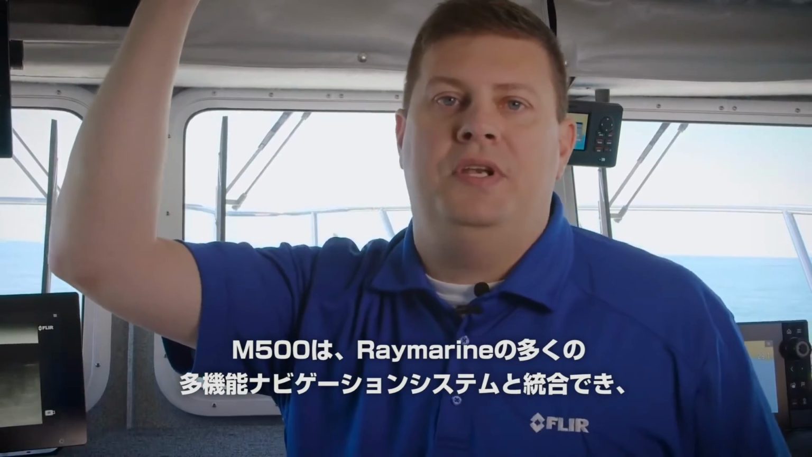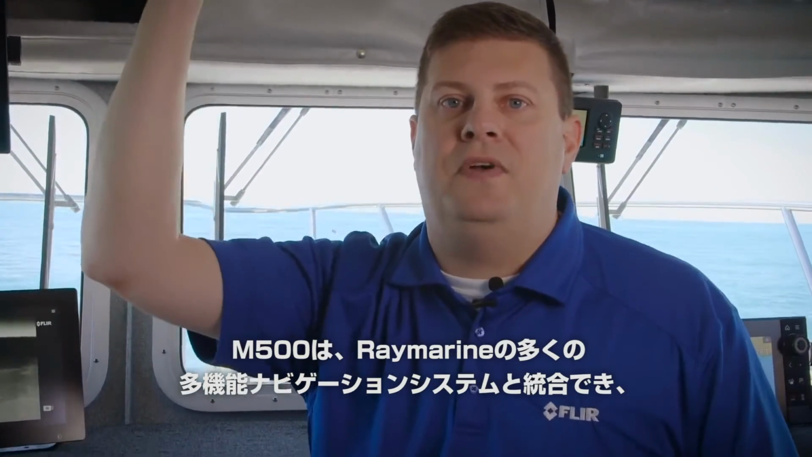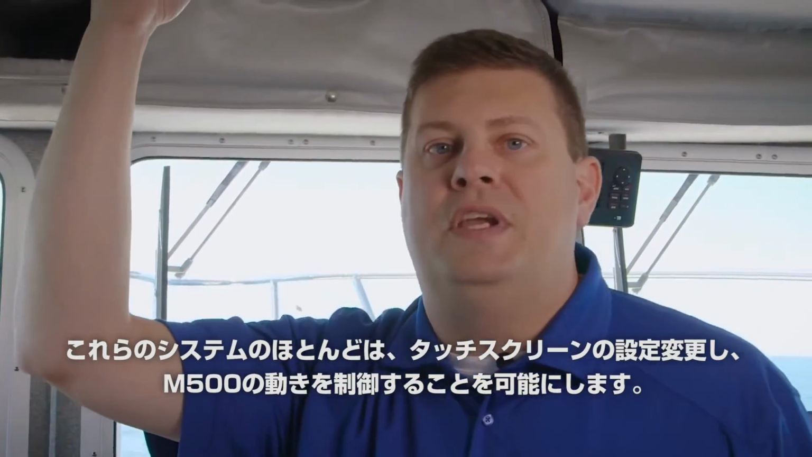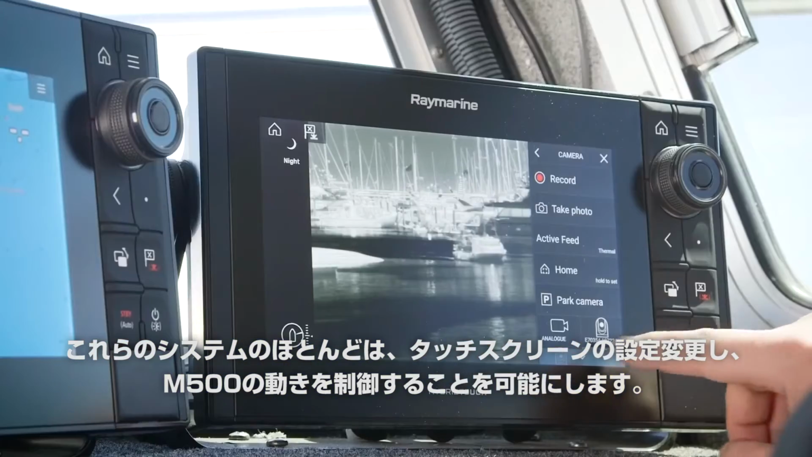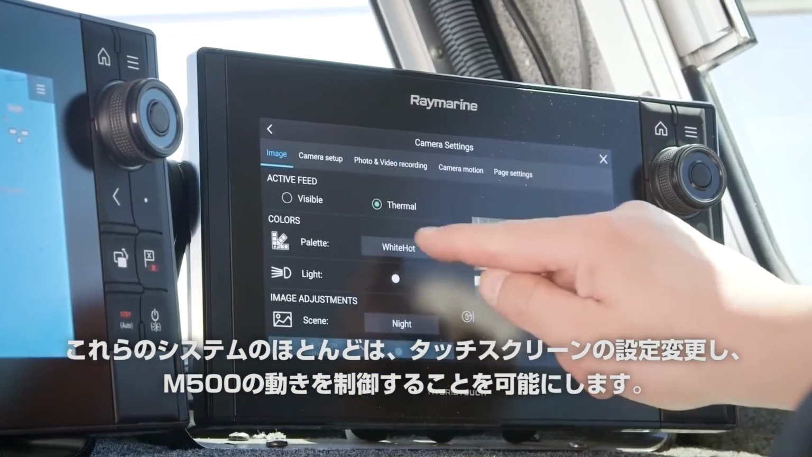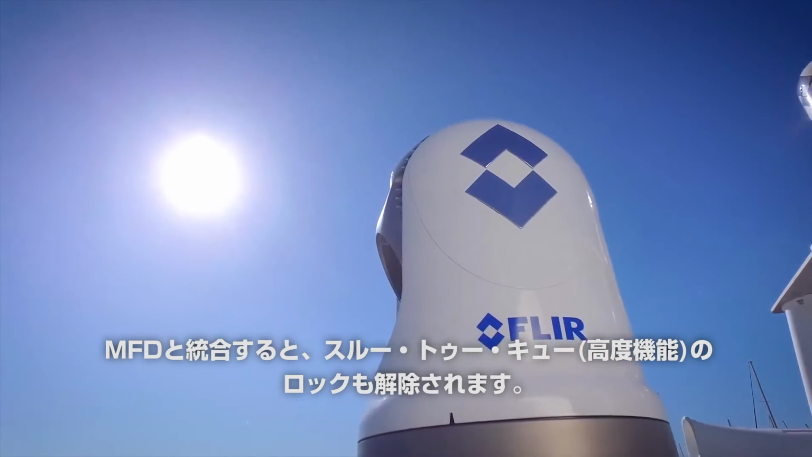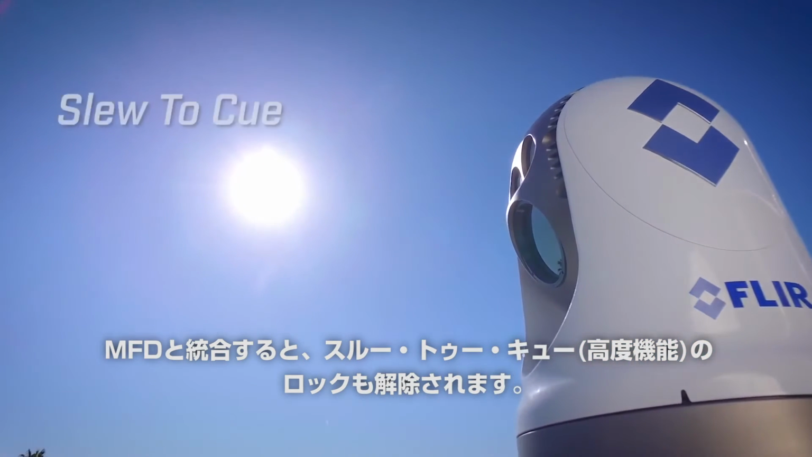Flir M500 can be integrated with many multi-function navigation systems from Raymarine, Furuno, Garmin, and Simrad. Most of these systems allow you to control the motion of the M500 from their touchscreen. Changes to settings and preferences are controlled from the MFD's menu structure. Integrating with an MFD also unlocks advanced features like slew to cue.